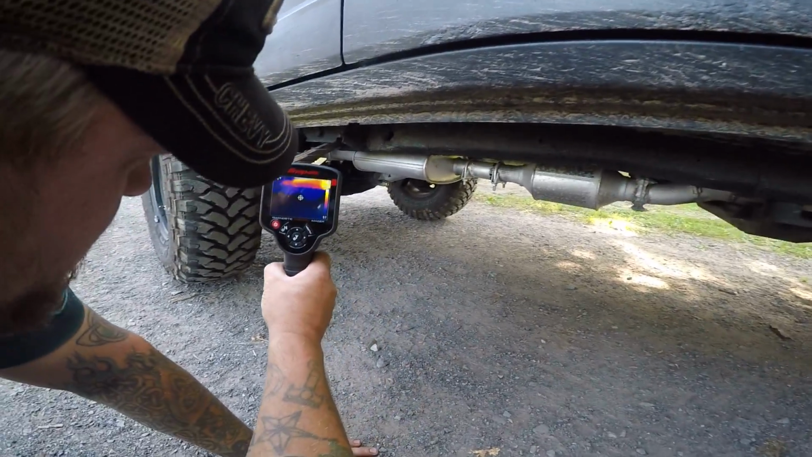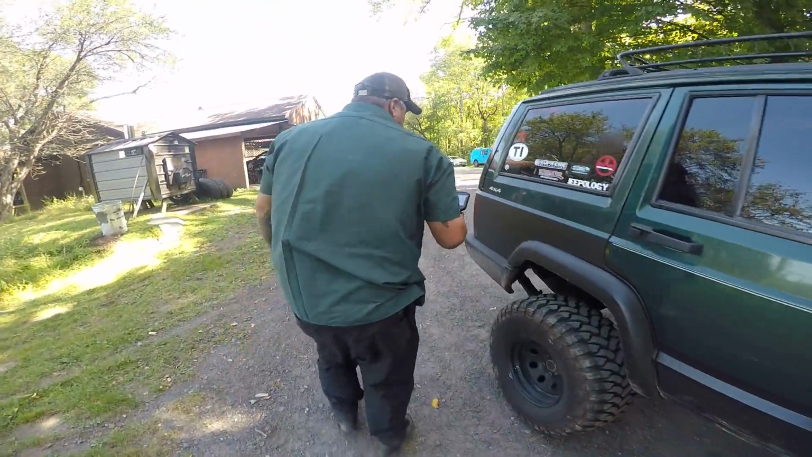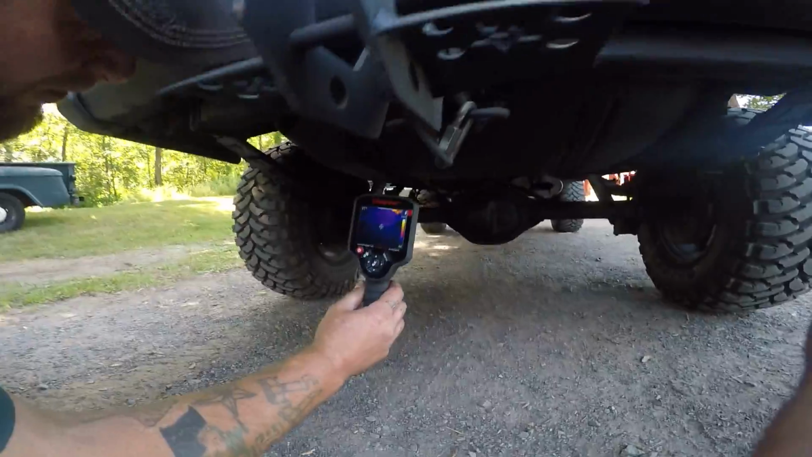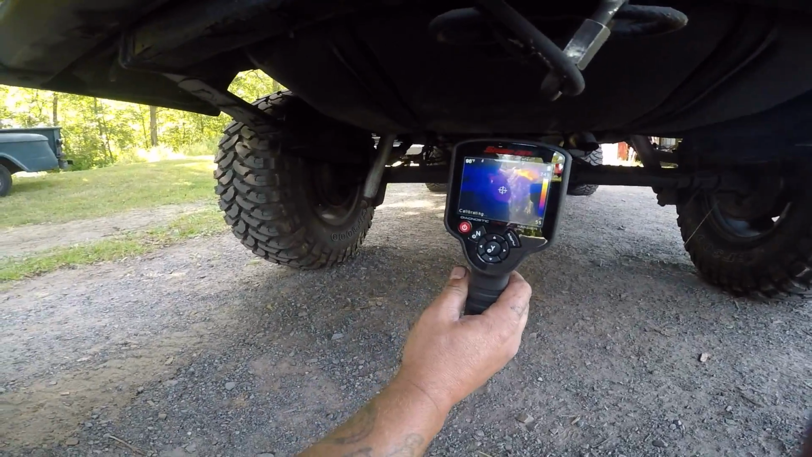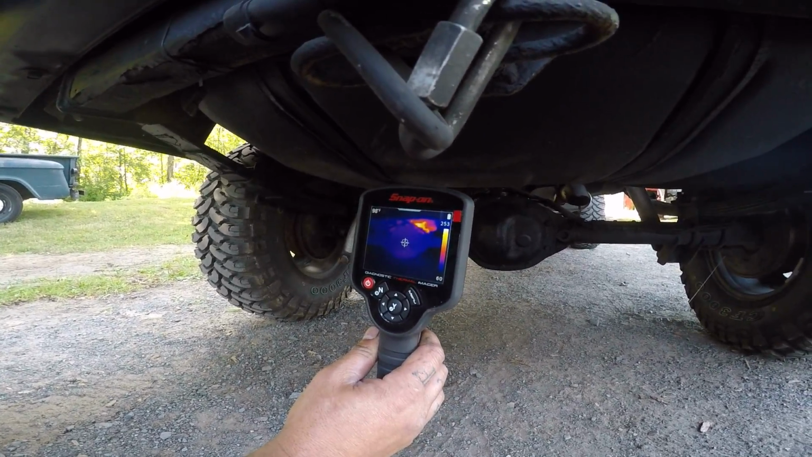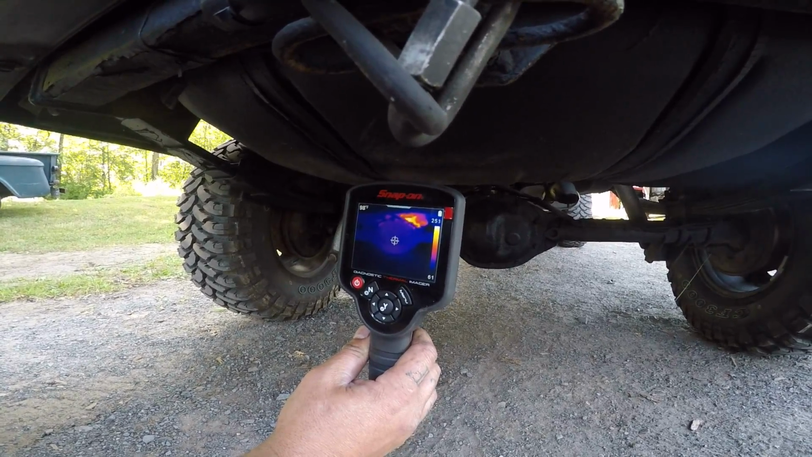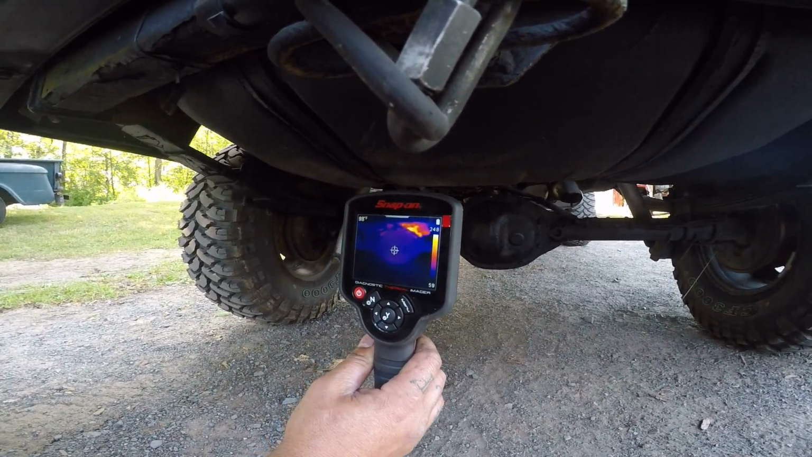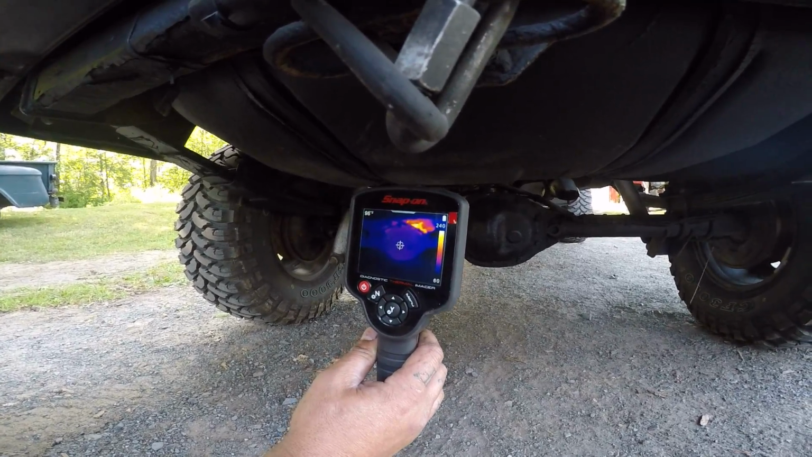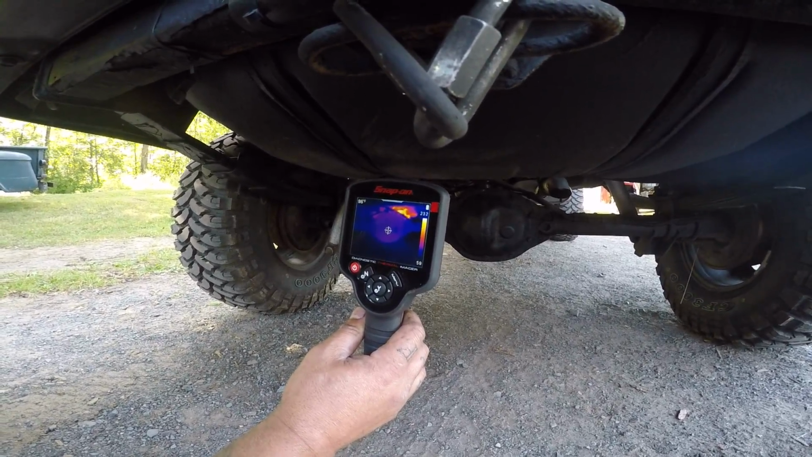I'm gonna come around to the back because I can get a little signature off his rear axle here. Now when you shoot the rear axle like this, the pumpkin, you want to have a nice solid heat signature all the way across, which we do. You can see a little bit of heat. It's not bad. It's about 100 degrees. Now, if he'd have had a bad bearing, a bad gear, or something binding up in there, you would see a real hot point like you see in the background with the exhaust. You would see that right in the pumpkin, and you would know that you had something going on in there, a bearing or a gear that's not quite right.